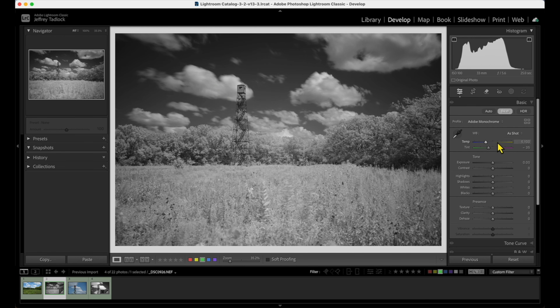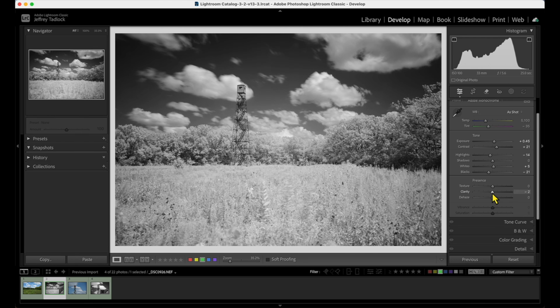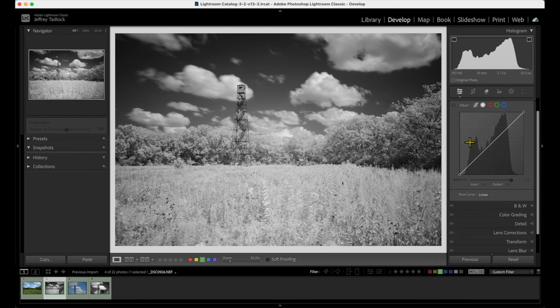So first, we're going to take a look at the histogram up there. We're just going to bump up the exposure a little bit, bring the contrast in with the general contrast slider. We're going to pull the highlights back a touch. I'm going to bring the whites up just a little more. Make those dark blacks a little blacker. I'm going to soften the clarity just a little bit for the clouds' sake. But you can see, because it's such a long exposure, we've already got some clouds that are fairly soft. Come down here to the tone curve. Again, we're going to get those whites a little brighter, those darks a little darker. We're just going to do a classic S-curve here. We brought the shadows down and brought the highlights up.